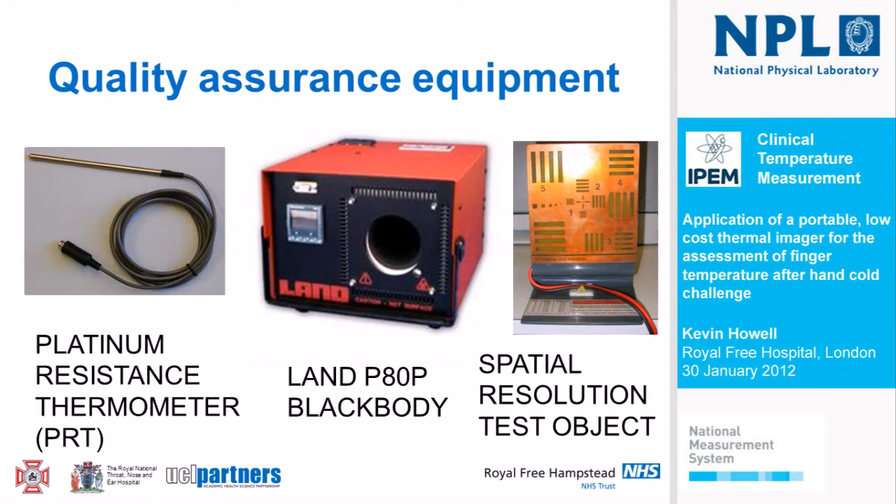Here's the quality assurance equipment that we had access to up in John's lab. John has the excellent LAN P80P blackbody calibrator. This is a device that we can set to a known stable temperature inside the cavity when we're looking through there. It's a very high emissivity target, greater than 0.995 emissivity. And if we insert into there a platinum resistance thermometer, we can read off and know the temperature of that target with an uncertainty of around 0.1 degrees Celsius.